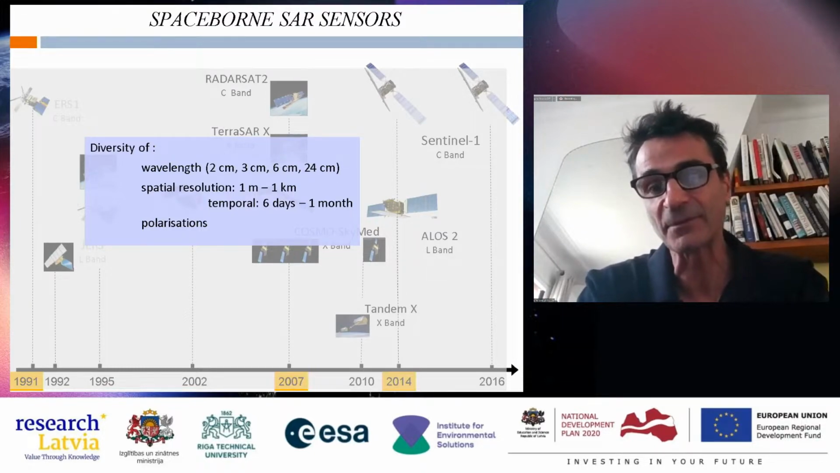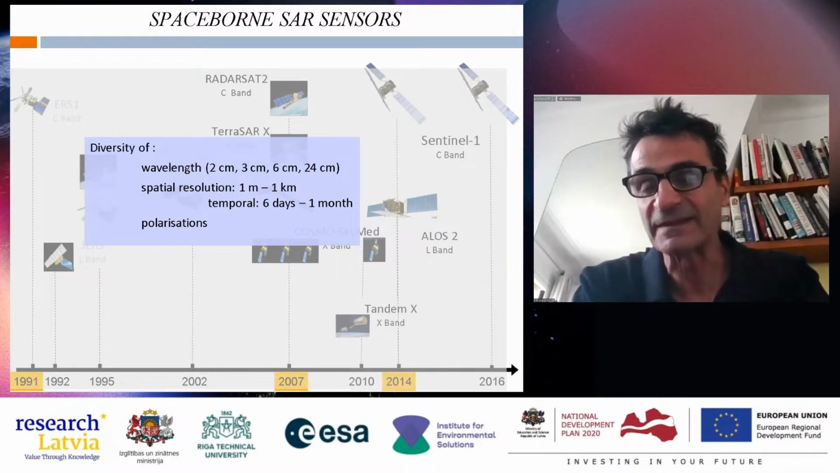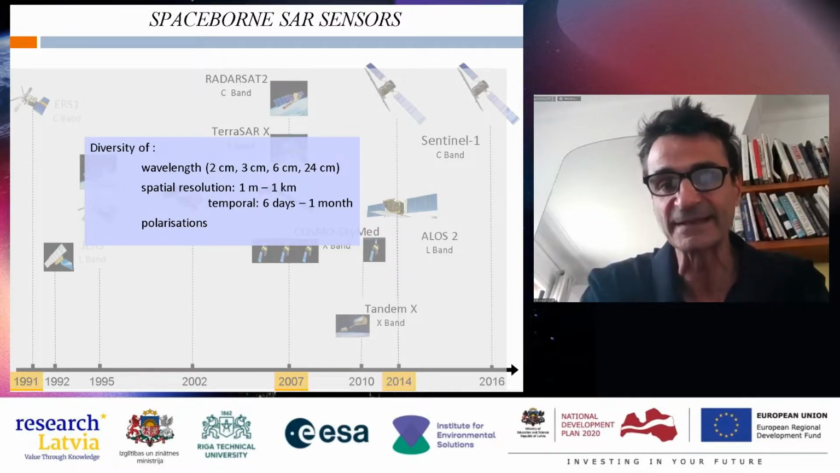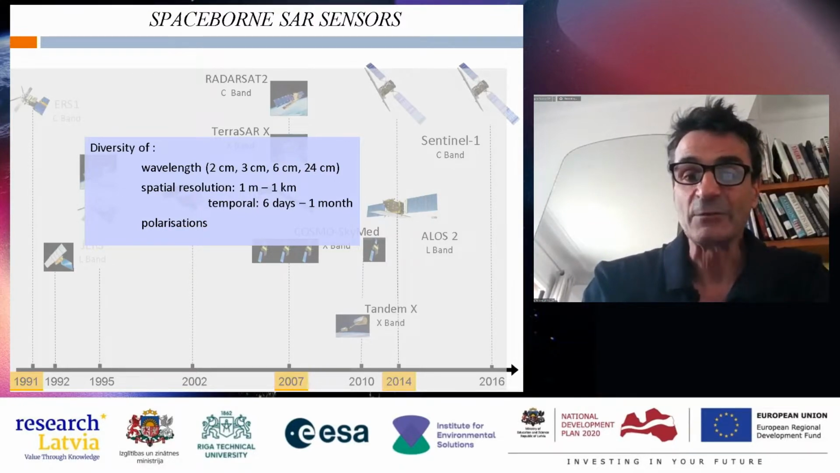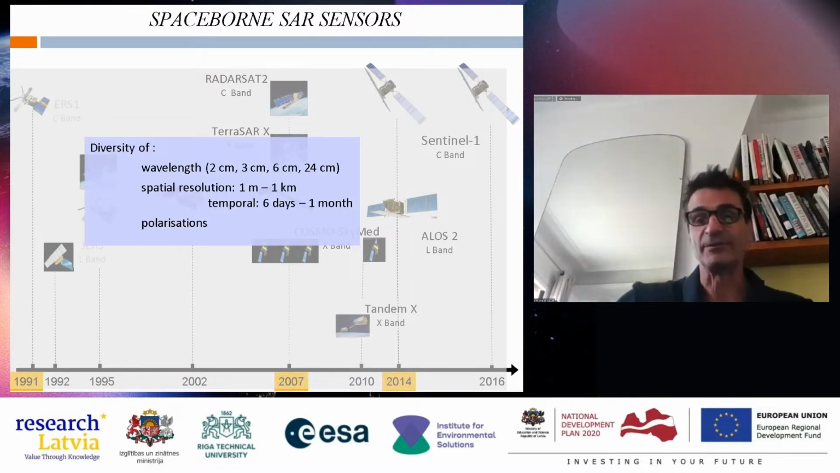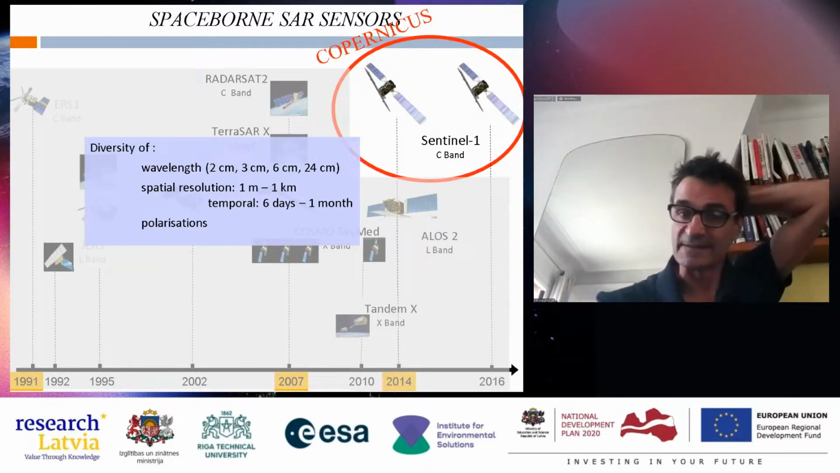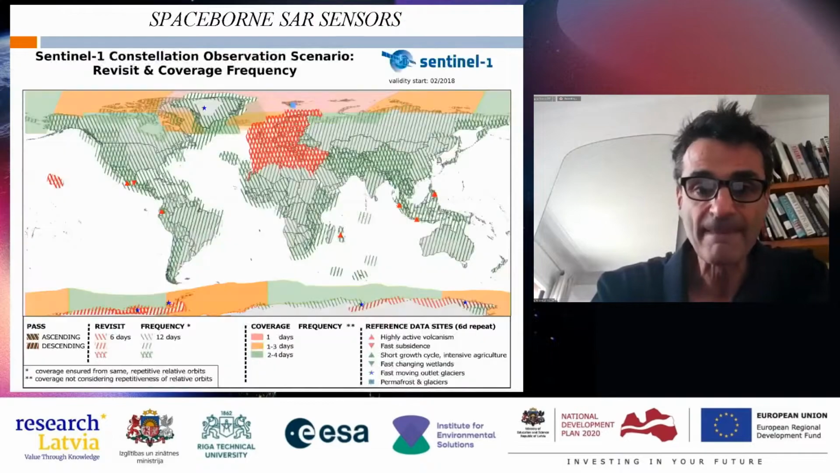until last month, when Sentinel-1B went out of service, and we are waiting for Sentinel-1C, which will be replacing it. With only Sentinel-1A, you don't have 6 days, but 12 days. You have 12 days of revisit time. So this is for Sentinel-1.